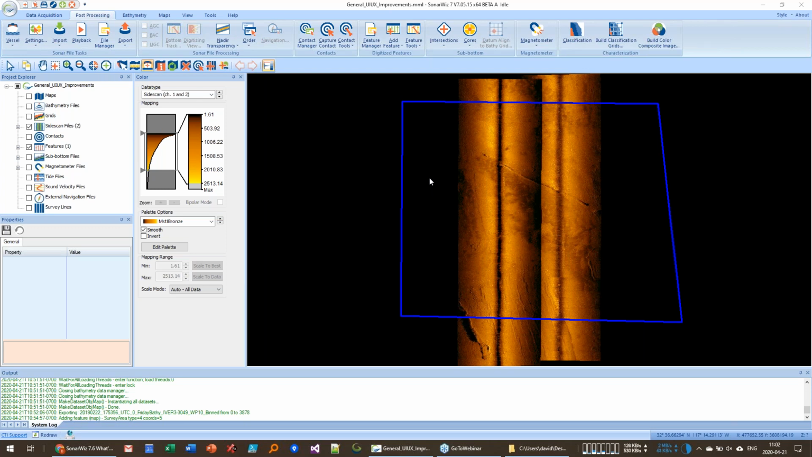So was I comparing different frequencies? Could be. So the question was, it looks like I was comparing Sidescan channels 1 and 2 in the second data set, which are different frequencies from the first. And that would probably be a mistake.